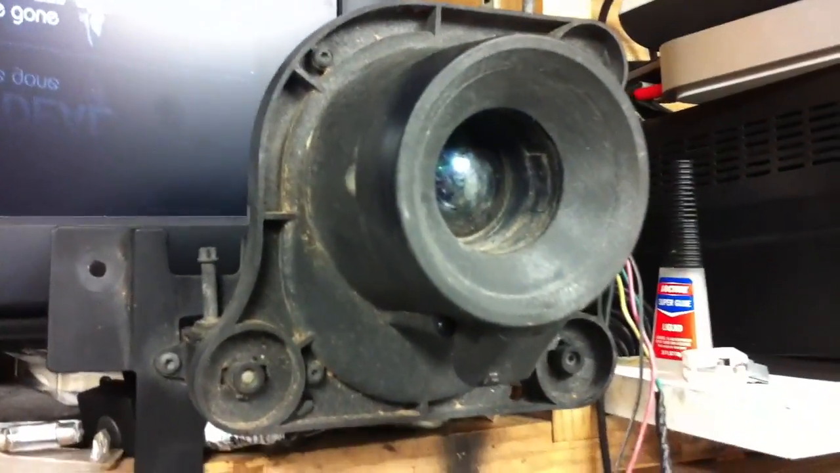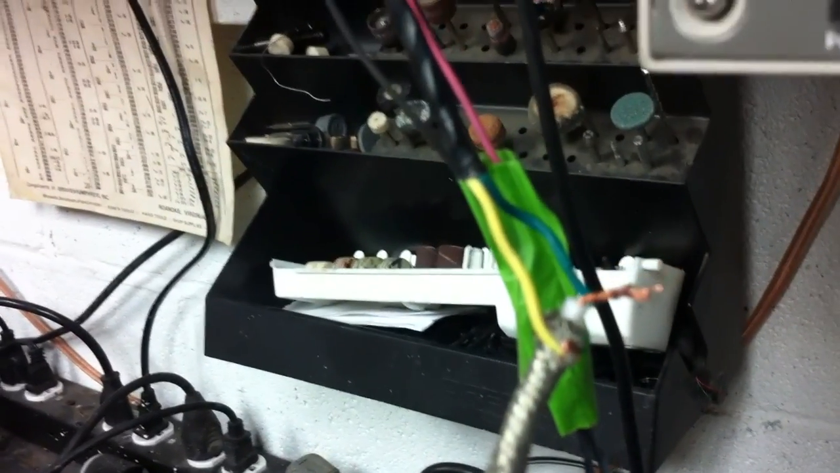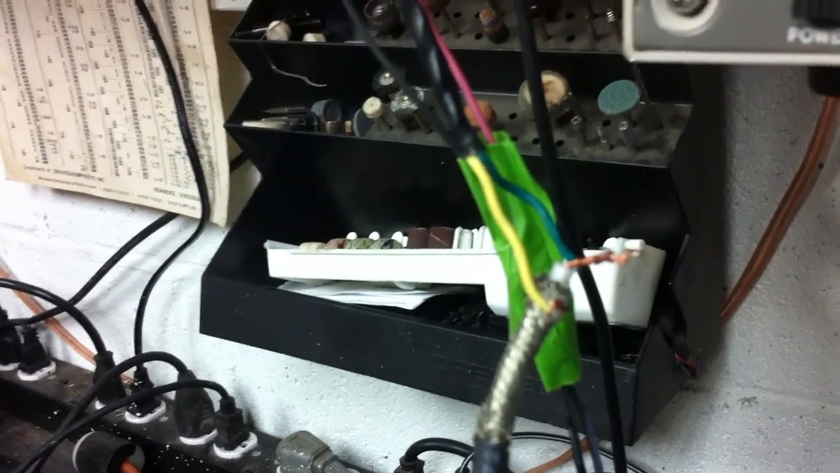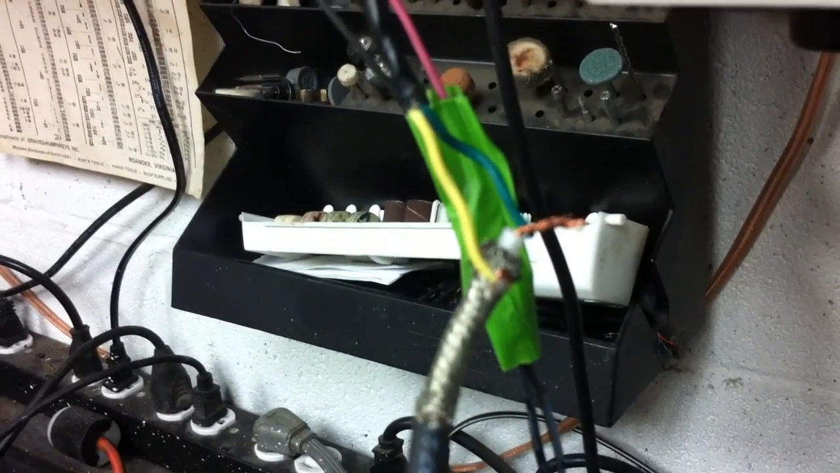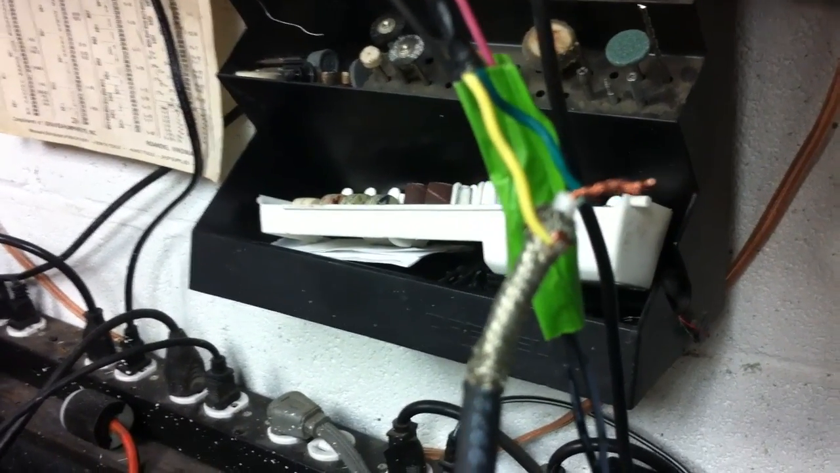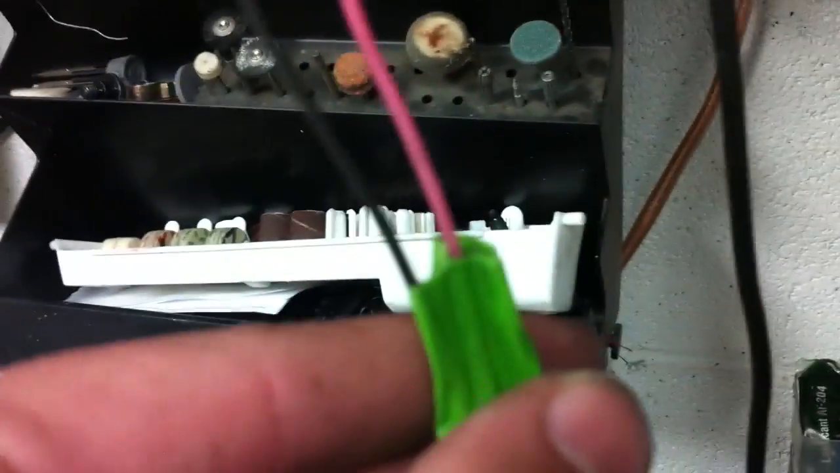Right now, all we're using is the thermal imaging camera, the L3 from a Cadillac. We have figured out the wiring here, so I'll give you a little tip if you get one of these. Green is signal high and yellow is signal low. If you're using a regular coax cable like we're doing for the bench test, you put the green on the center pin, the yellow on the outside. The other two cables, which are pink and black, pink is positive, black is negative.